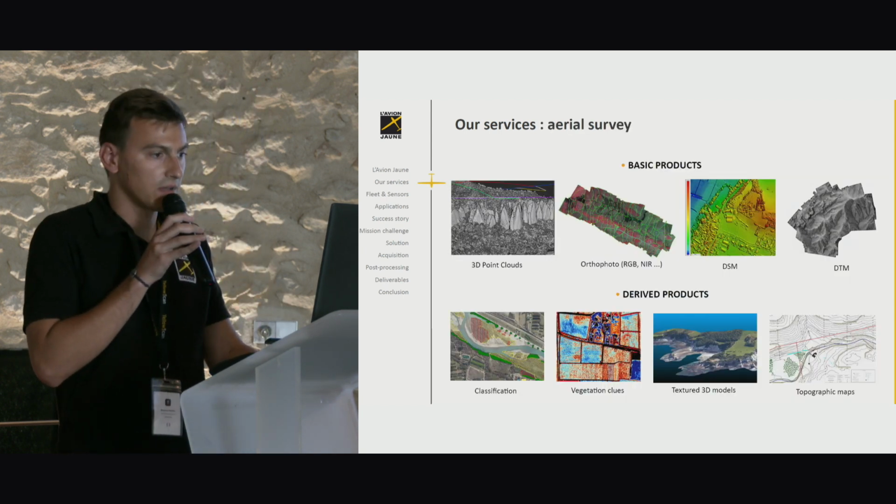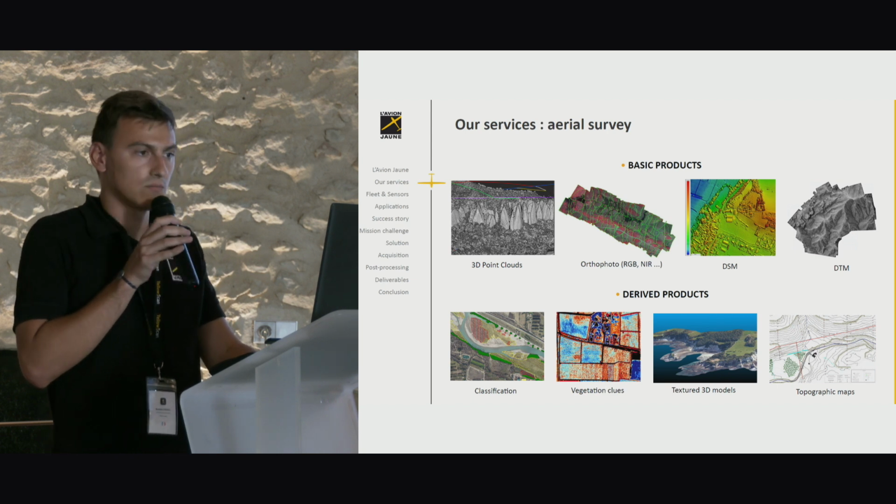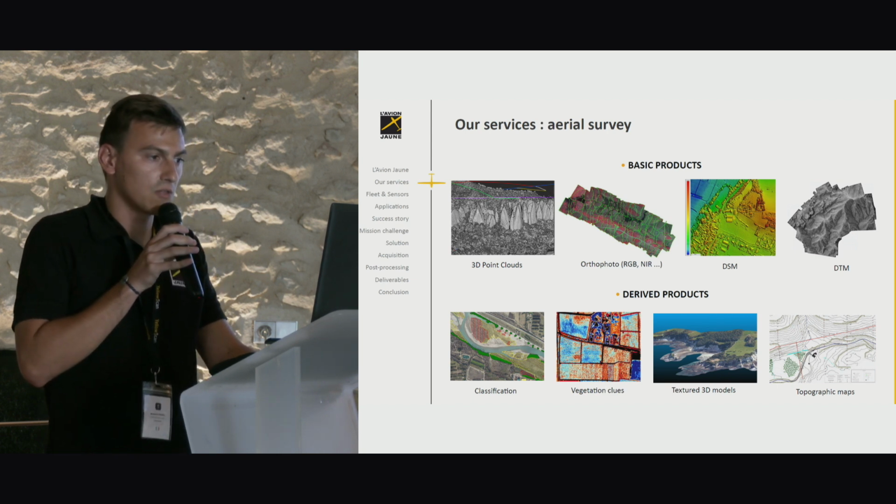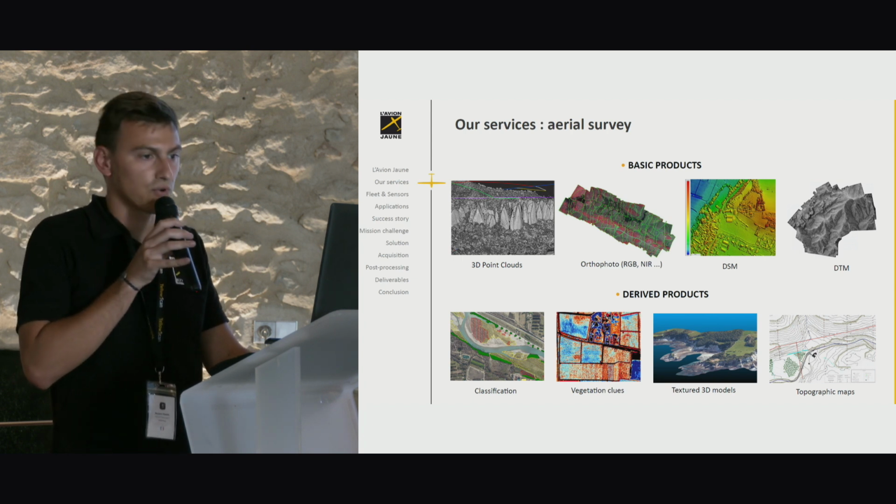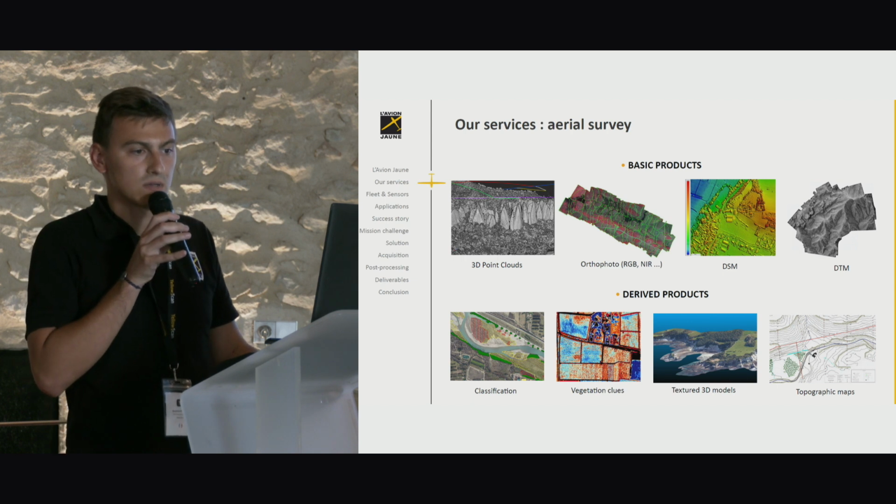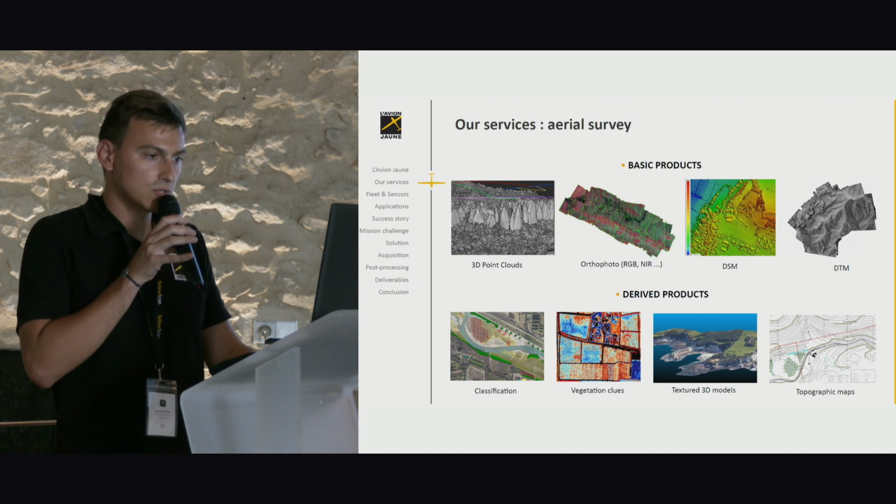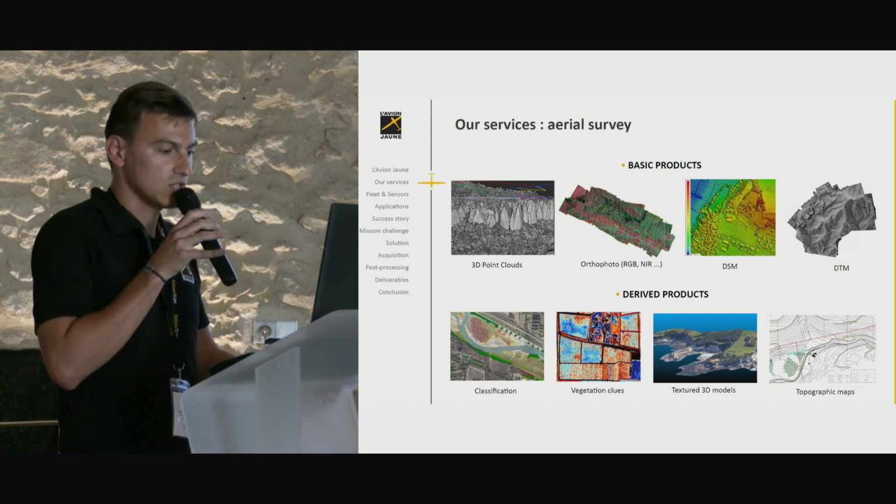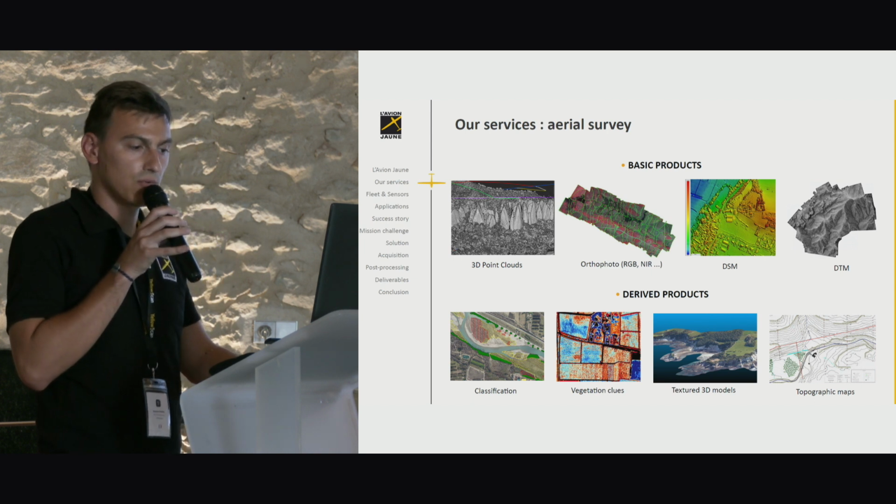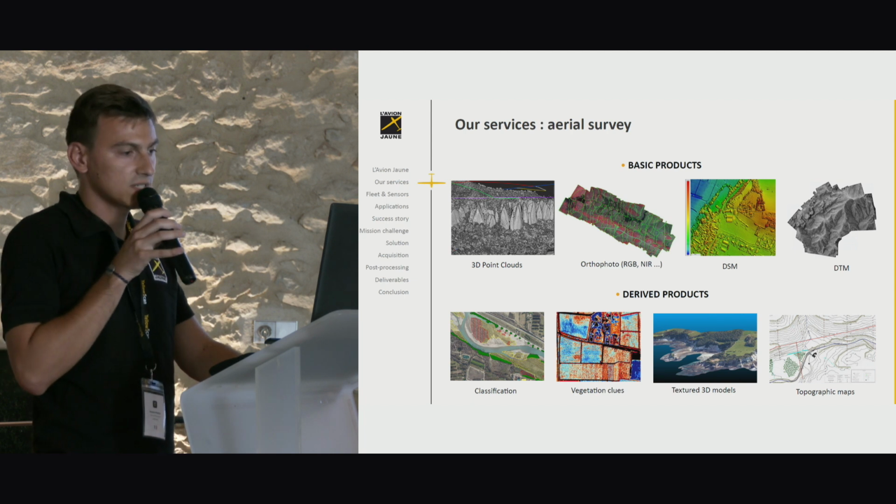In aerial survey, we produce basic products like 3D point clouds, orthophoto in color or near infrared, DSM and DTM from LIDAR or photogrammetric, and also some derivative products like classification, vegetation clues, textured 3D models, and topographic maps.